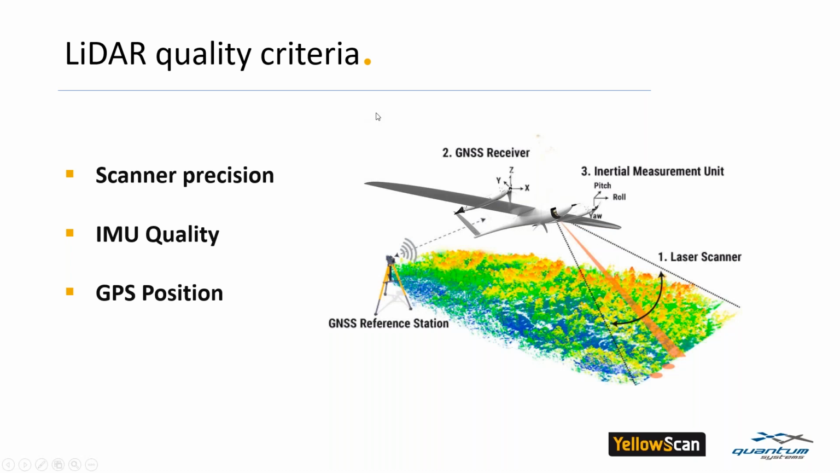But there is LiDAR and LiDAR, and I would like to explain to you now how to measure the quality of a LiDAR system. So there are basically 3 main components that influence the position of the LiDAR. There is the scanner, there is the inertial motion unit or IMU, and there is a GPS. Each of them has its own error, and this is where the engineering and the design allow the solution to be more or less precise.